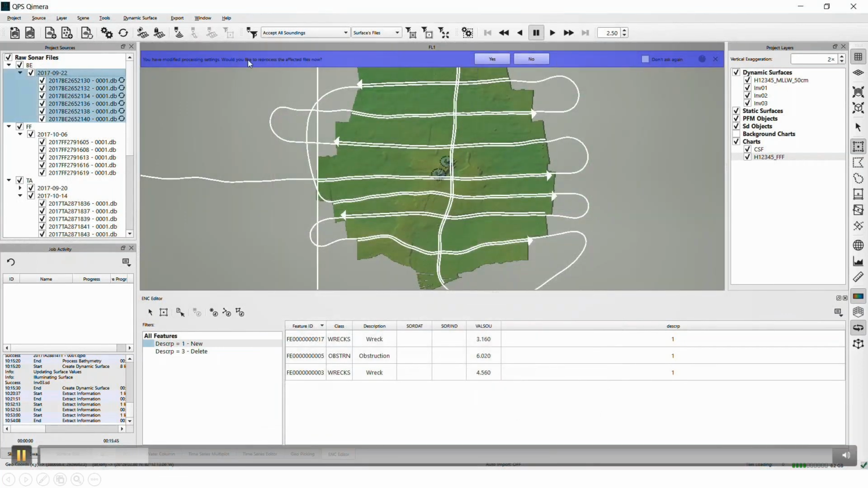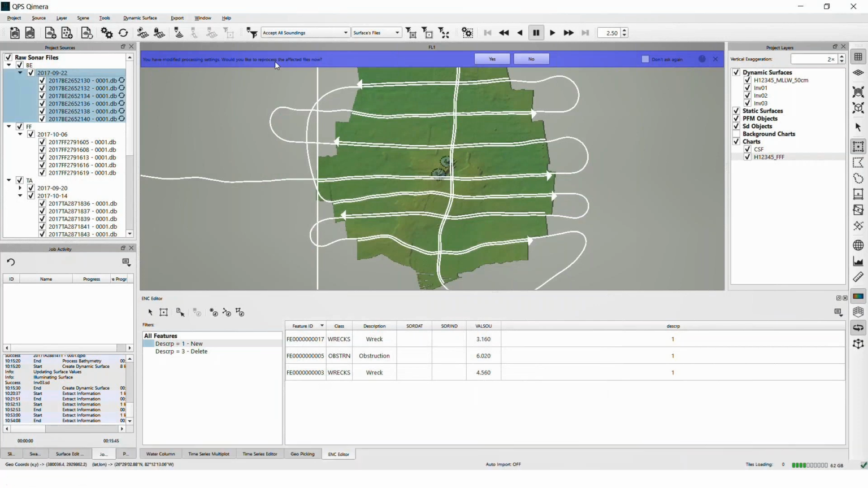Now I'm going to pause here, because I want to point out the second design pillar of Qimera. It's the guided workflow. I've made a change to my processing parameters, and so it's prompting me to reprocess. I'm not responsible to know what processing exactly needs to be done. Qimera is taking that on for me.